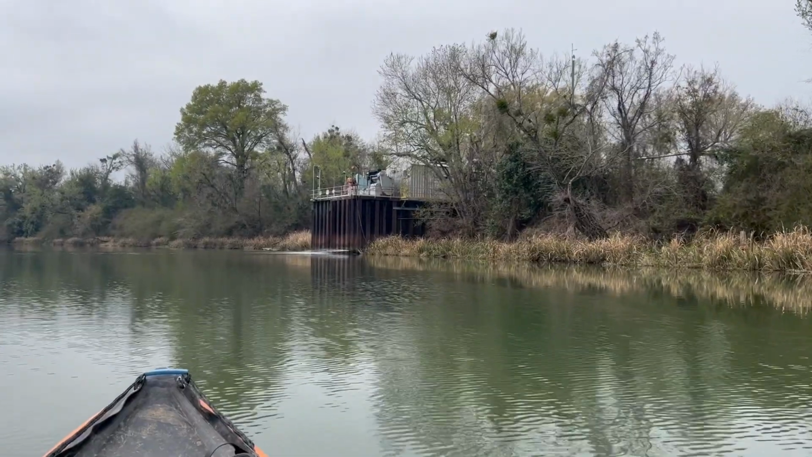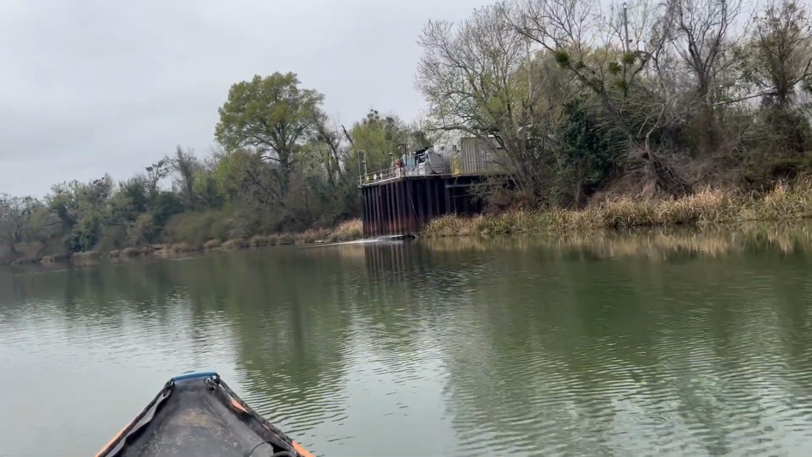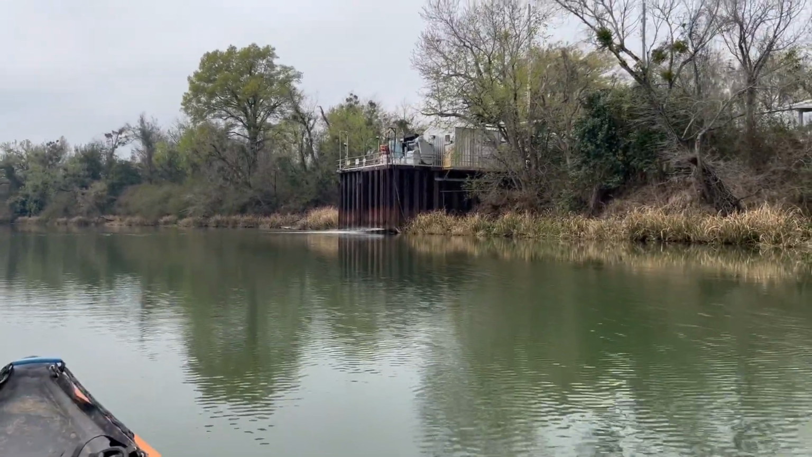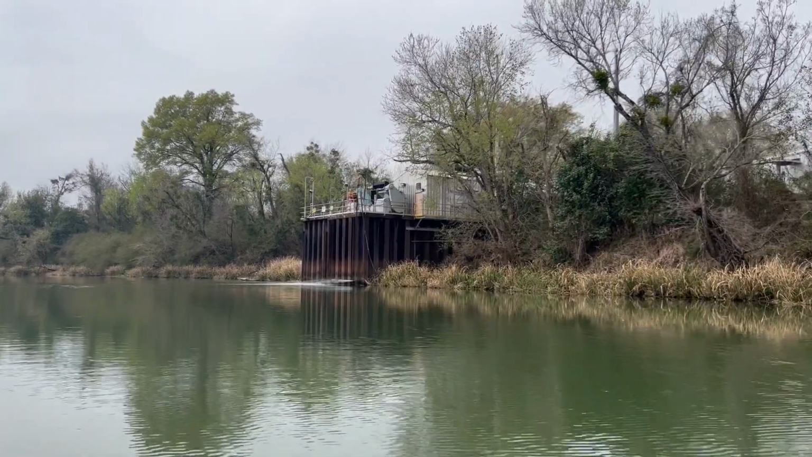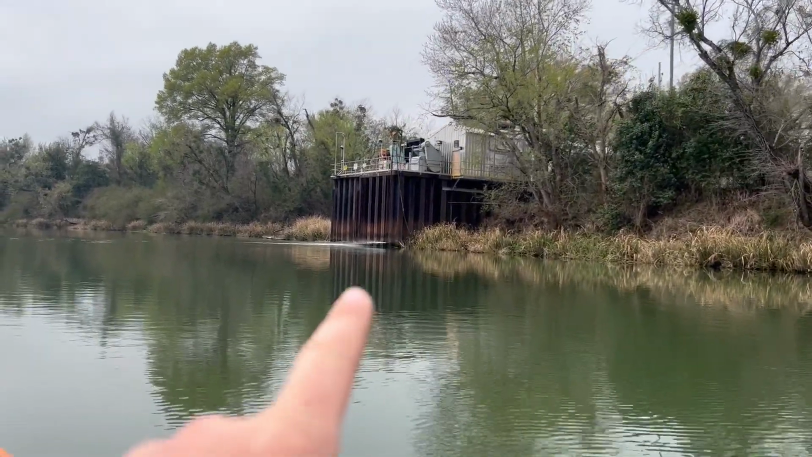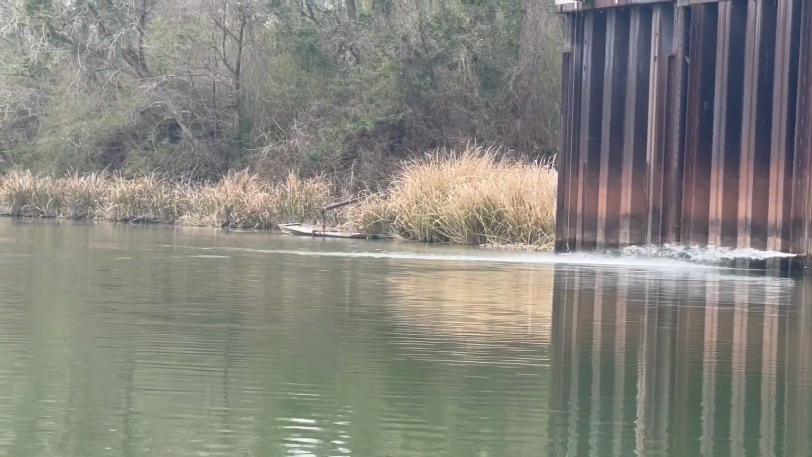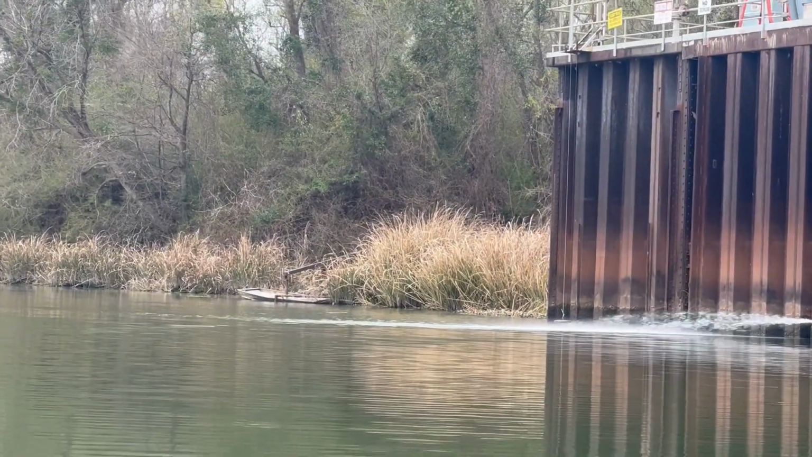But we're coming up on this. Yeah, there's a John boat over there. Looks like there's a sunken John boat. There's some type of water treatment plant or something. All I know is there's a bunch of water flying out, but it looks like there is an old sunken John boat over there.